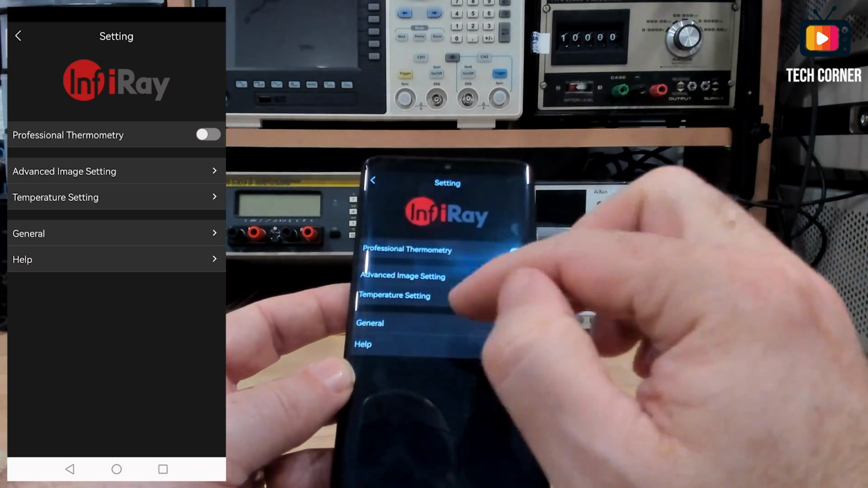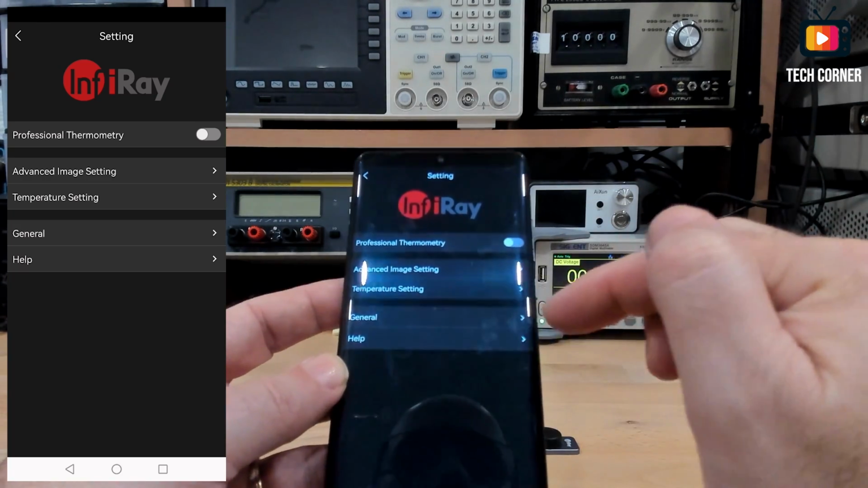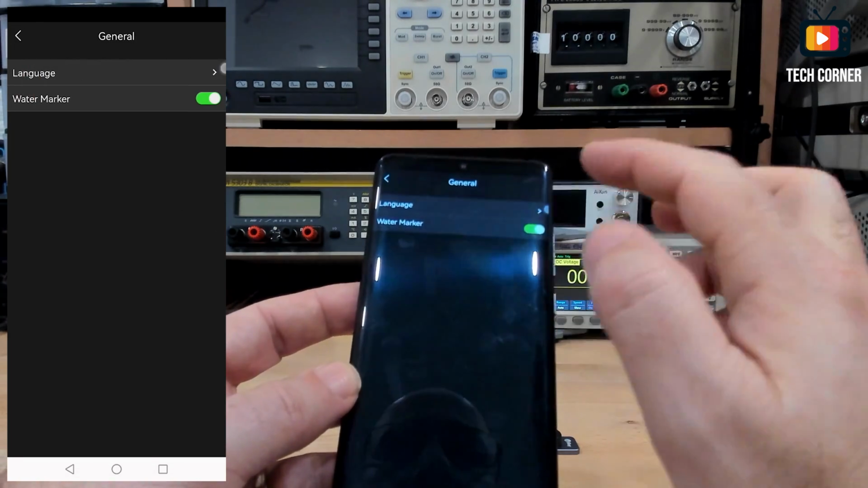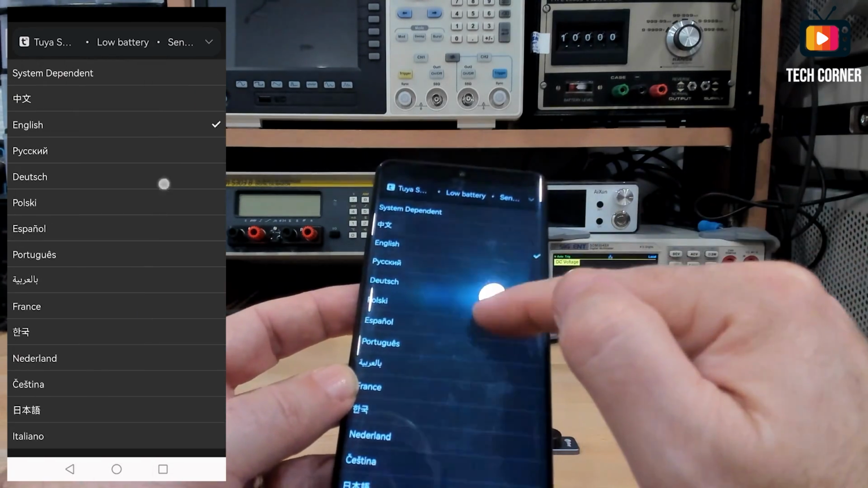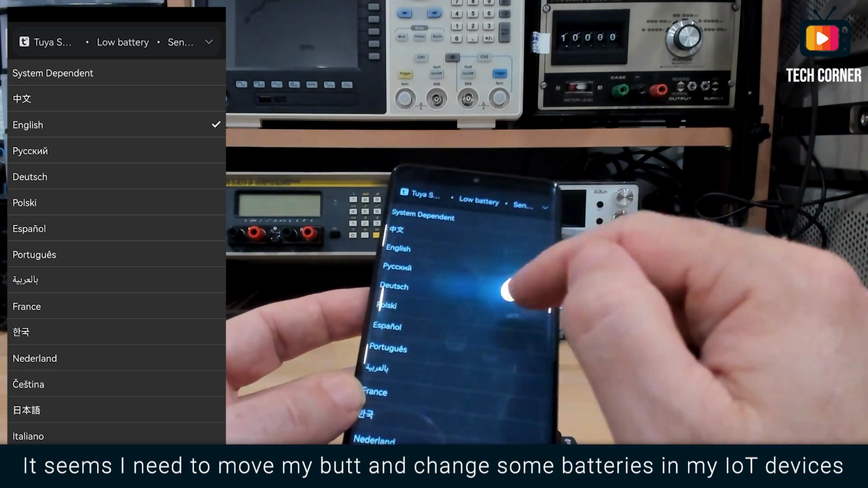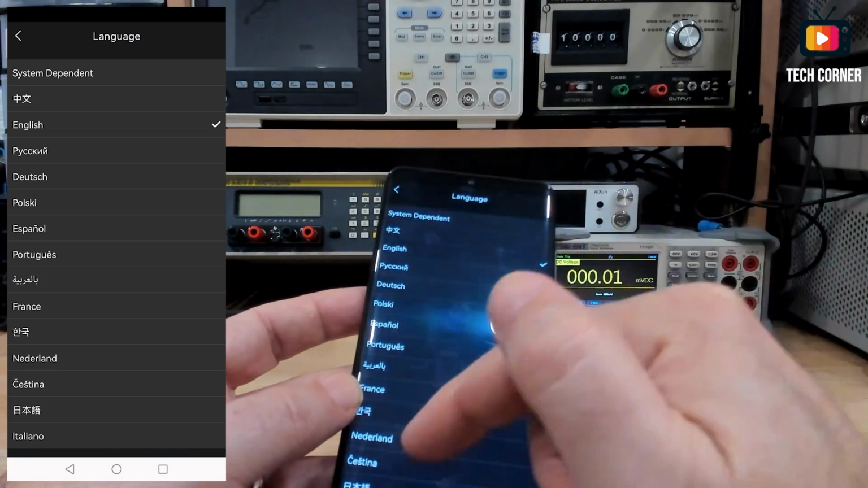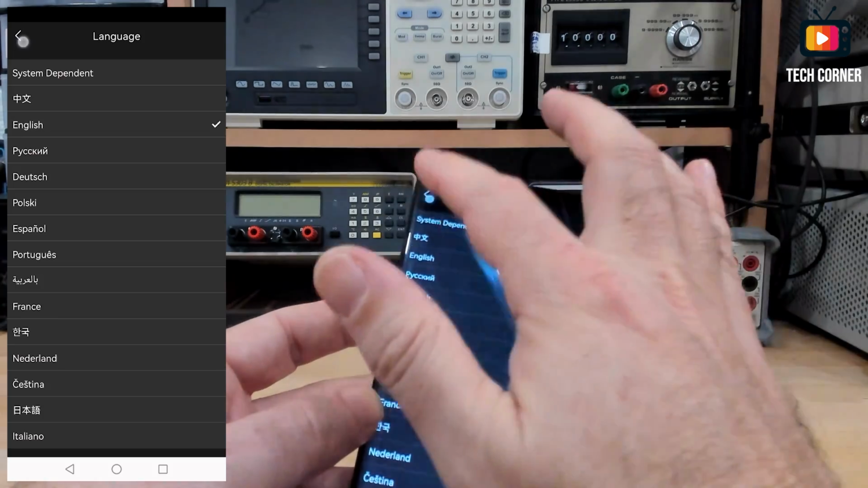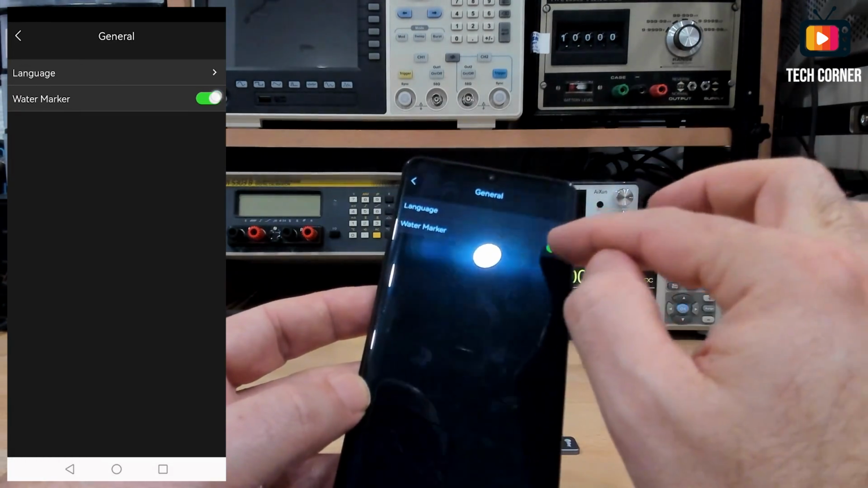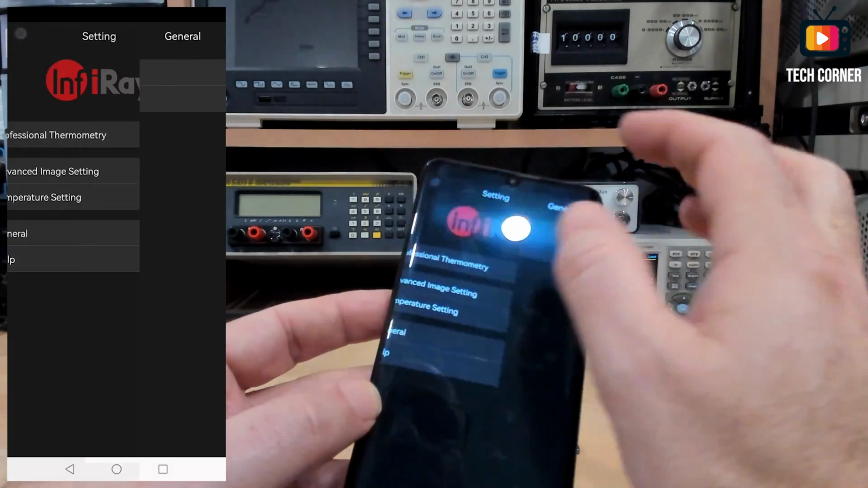With the settings, let's start from the bottom. We have general options. You can choose the language. It has a lot of languages to choose from, as you can see. Right now I'm in English. I have also Portuguese, Netherlands, a lot of languages. And you have the watermark that can be disabled. I'll leave it for now.